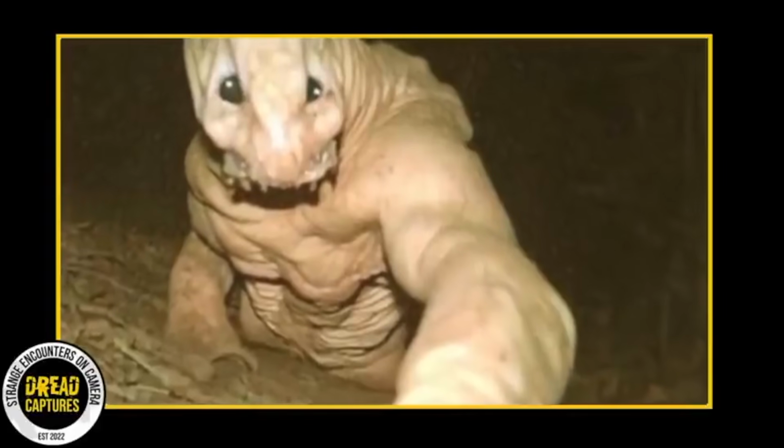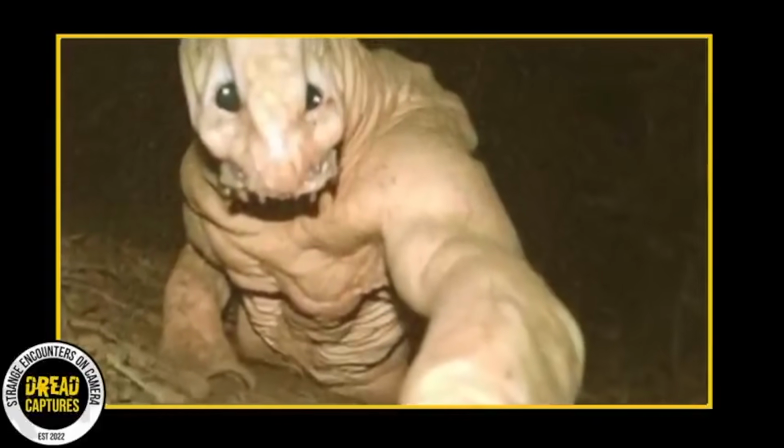There's a lot of questions. What is this shadowy figure? It's quite tall, even higher than the trees. Could it be the mysterious Slender Man, or perhaps something else entirely? Let me know your opinions below. Truly, forests are filled with enigmas that both intrigue and puzzle those brave enough to explore them.